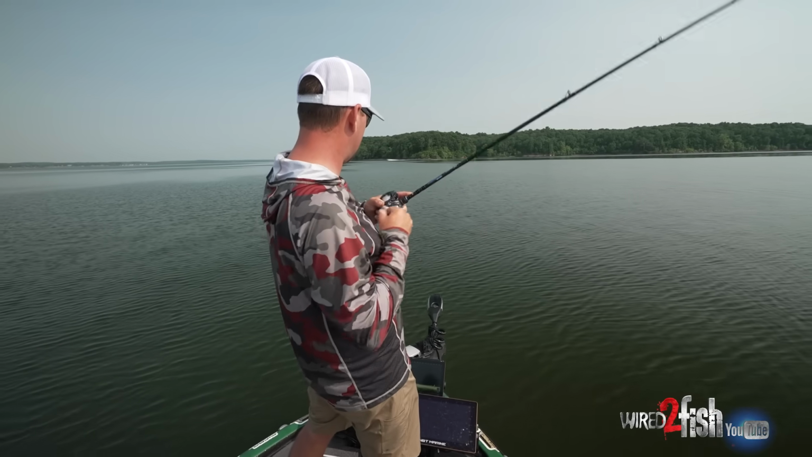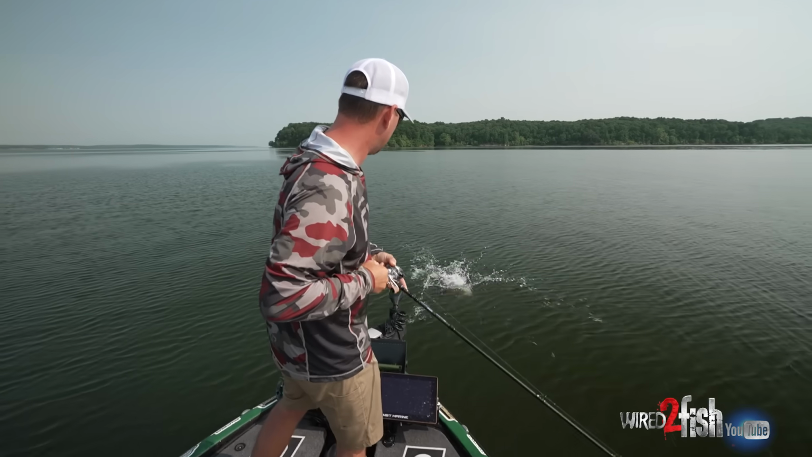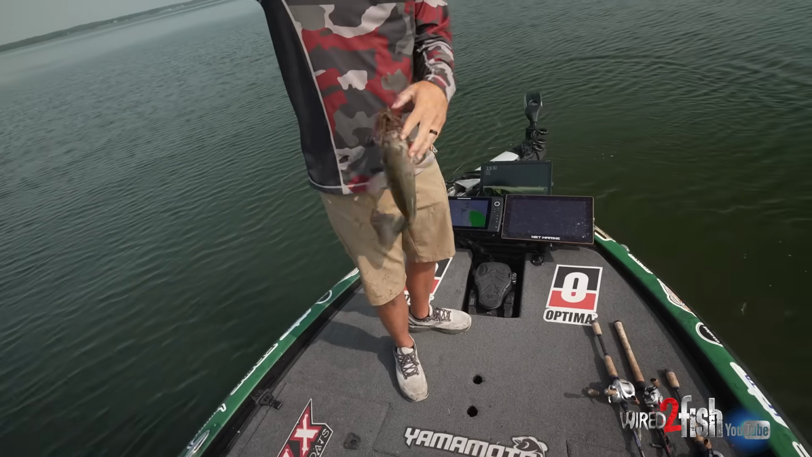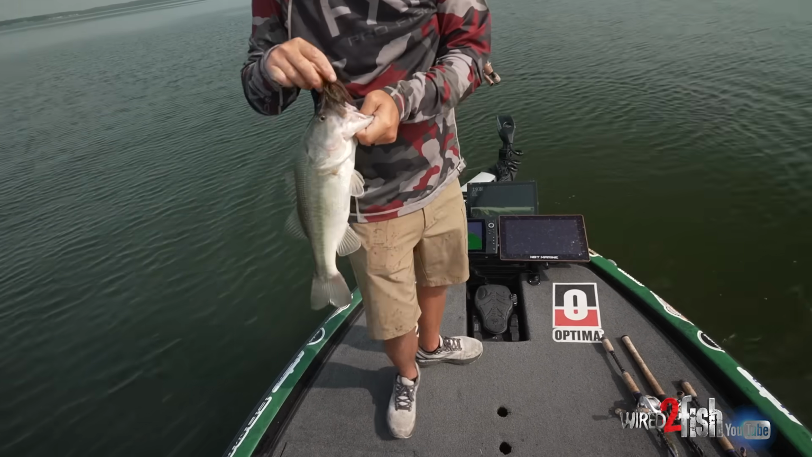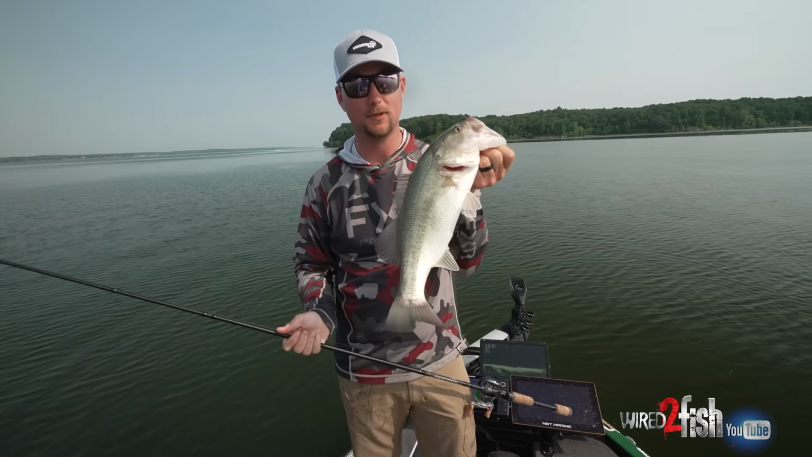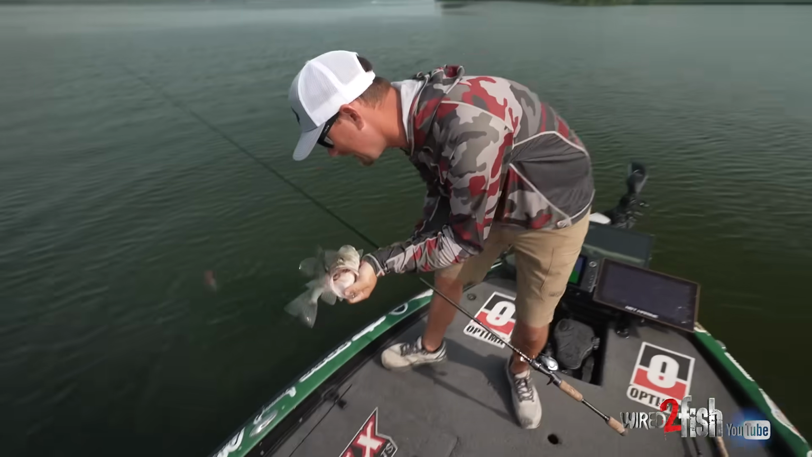First cast on the jig after making repetitive casts with a Carolina rig. That is a prime example of changing the pace until you can generate a bite. Let's get back in there.